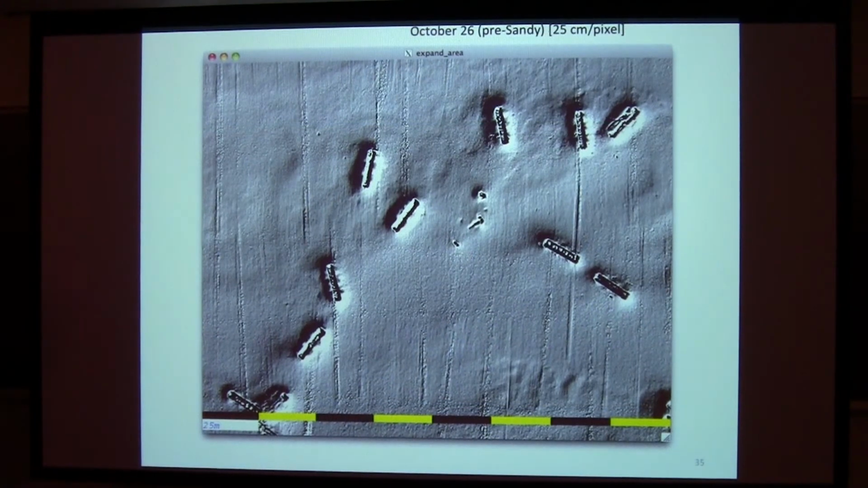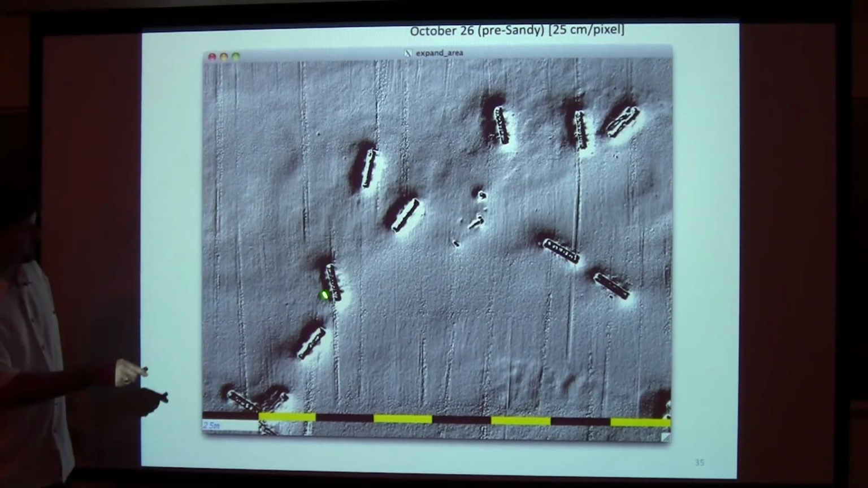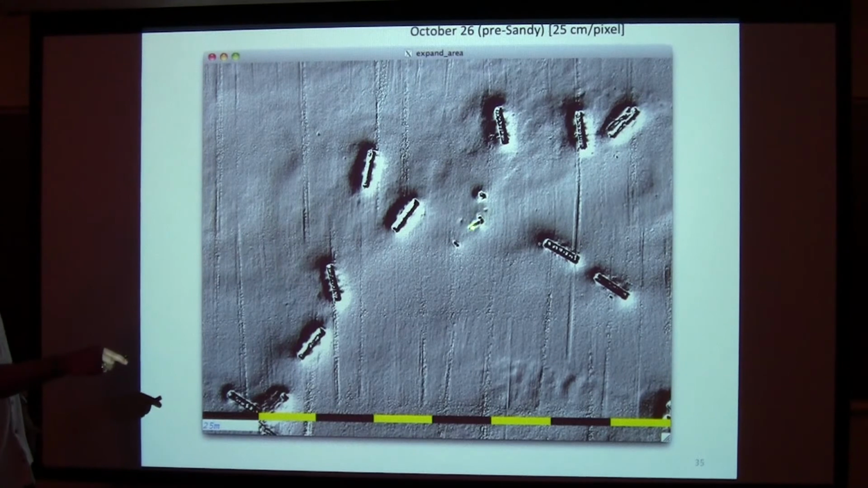Here's a close-up. Again, this is October 26th, before Sandy. Here's our subway cars. Kind of smooth, kind of a little hummocky. You can see the clear scour marks around. Here's a subway car that's largely disintegrated. Some of them have been falling apart and collapsing. How deep is that scour pit? Yeah, I'll show you that. It's about half a meter to a meter or so, relative to the ambient seabed. It's not consistent across. It's particularly more pronounced near the windows, which I'll show you. So that's before.